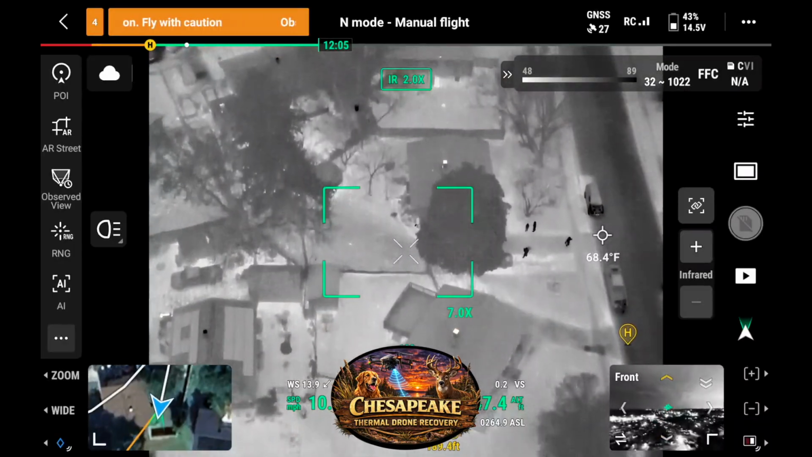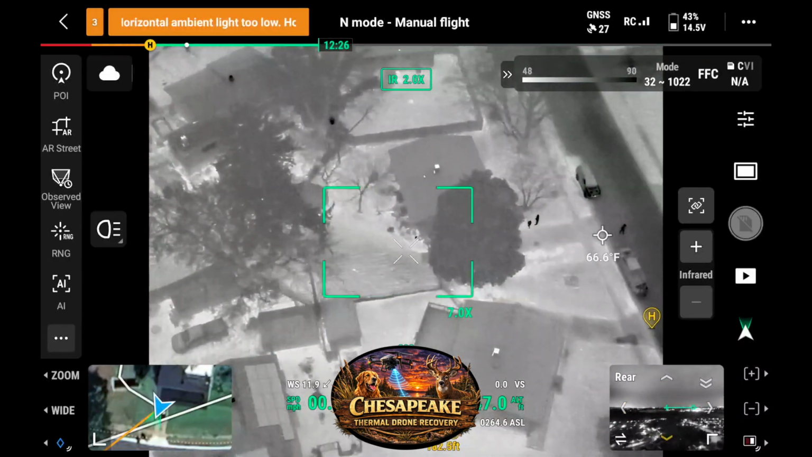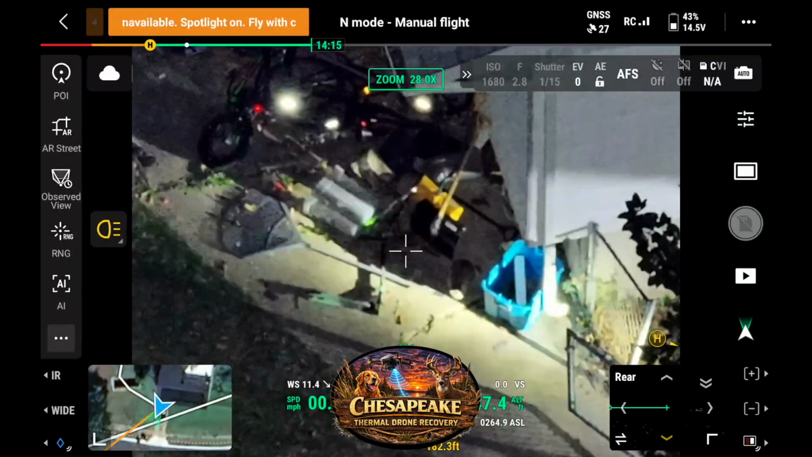Here's the house she escaped from the night before. You can see the owner in the front yard. Nova is just around the backyard in that corner by the blue tub. And we thought we were going to get her right here, but she had other plans. Nova wasn't ready just yet.